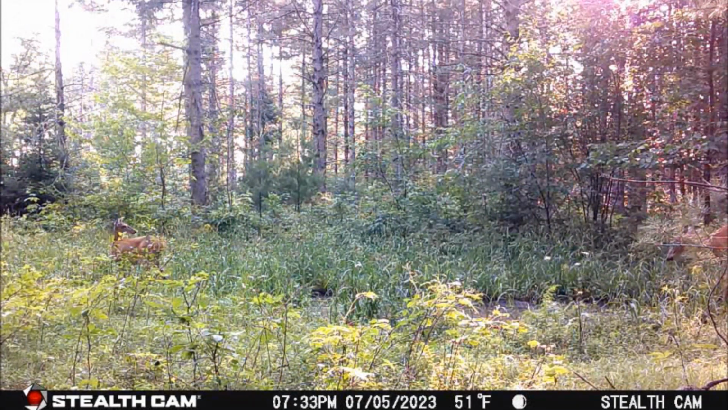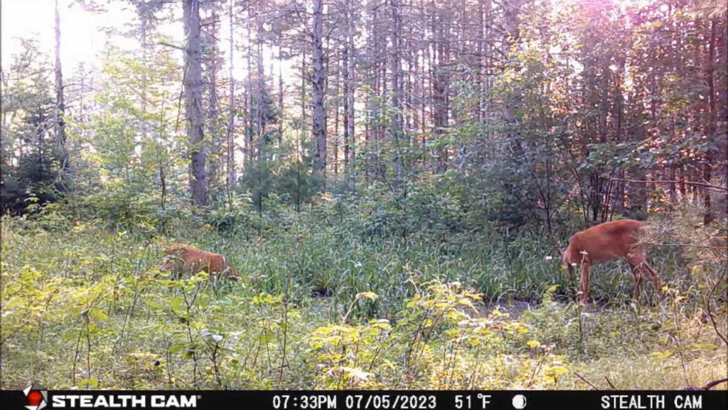And she finally did, as this big body 6-point buck moved in to take a look.